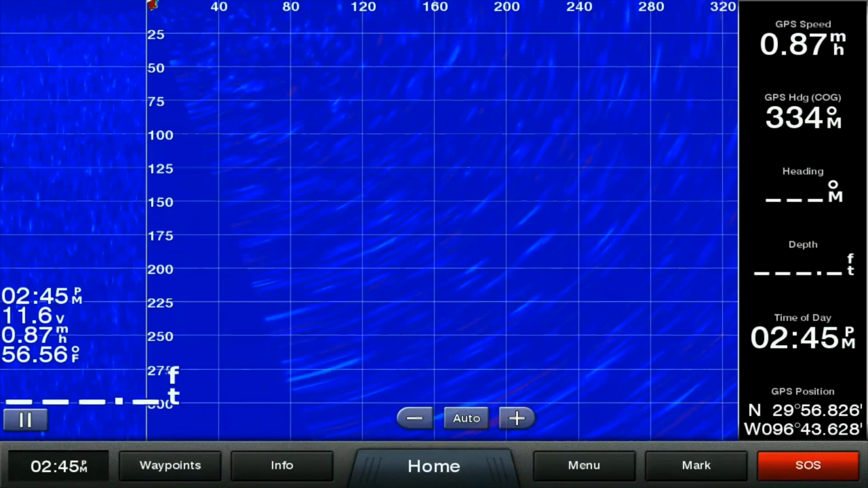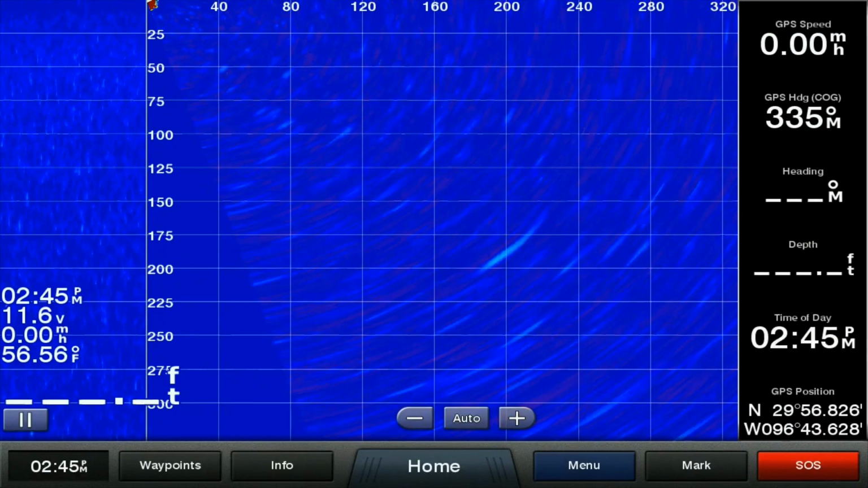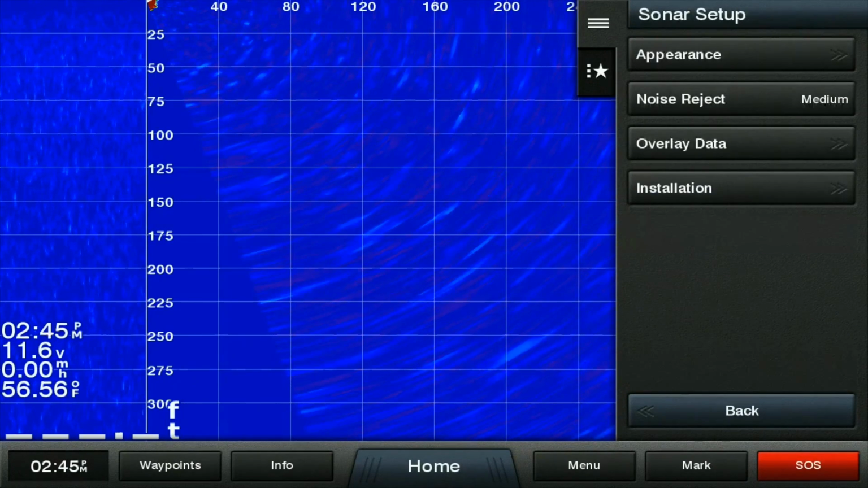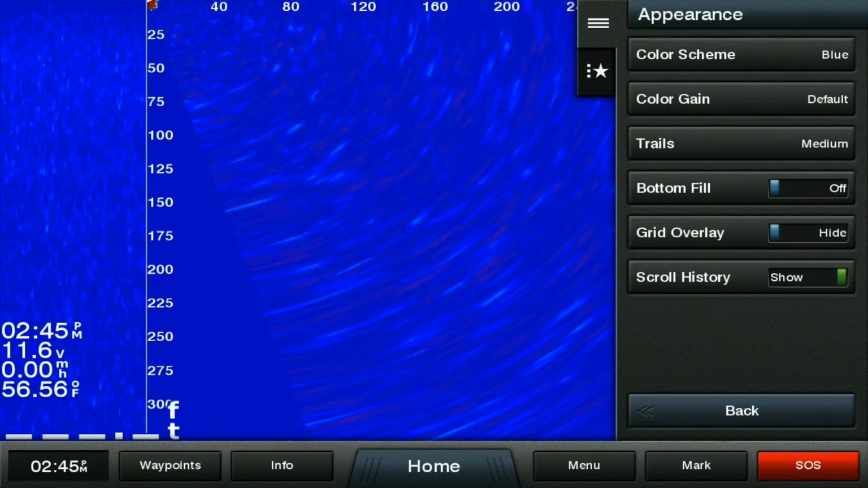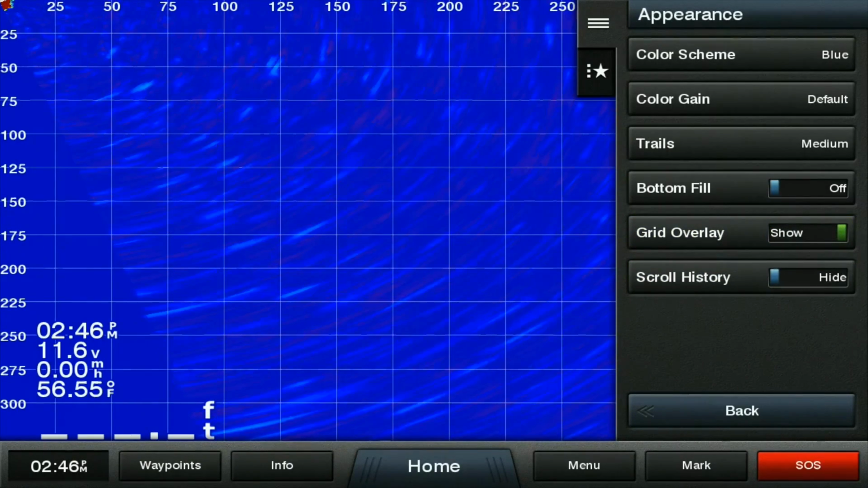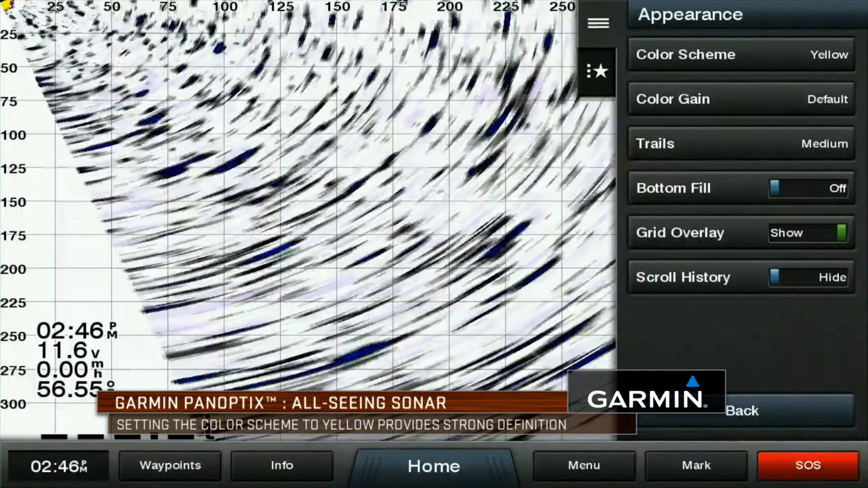Okay, so here we're gonna do our live view forward. And on this particular screen, we're gonna start with our menu, and we're gonna go to Sonar Setup. And we're gonna go Appearance. And again, if you'll remember, I said we're gonna turn the grid on and the history off. And see, that removed that history from the screen. We're gonna take the color scheme off of blue, put it on yellow. See how it makes that a little bit clearer function.